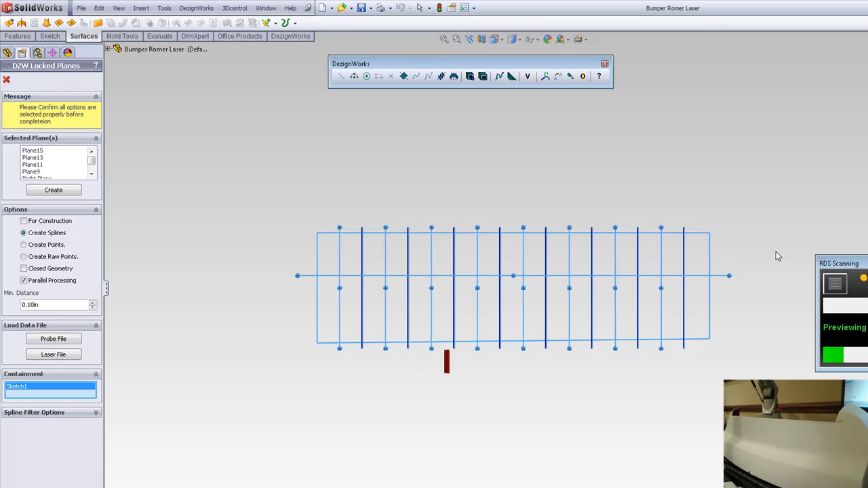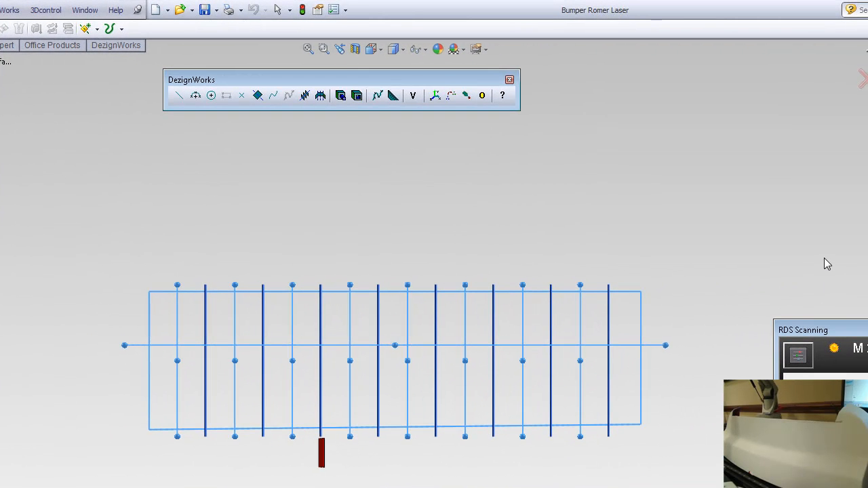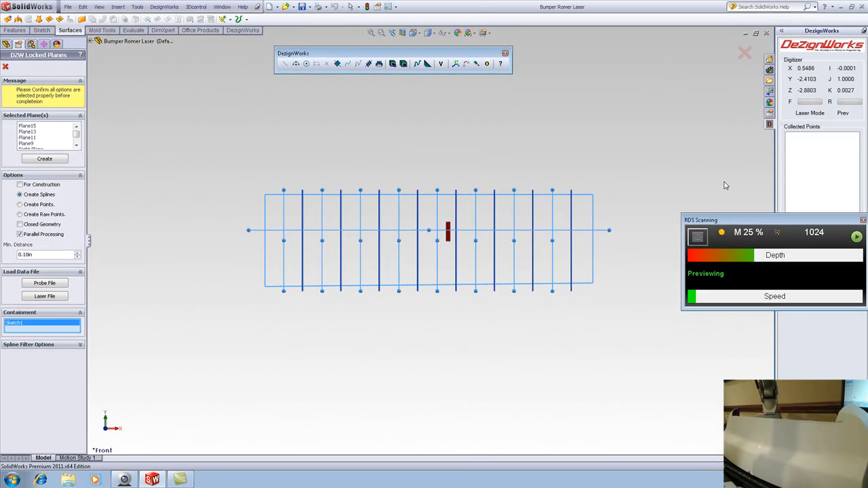On the right, you'll notice the RDS scanning. It gives me feedback on how the device is manipulating. I also can expand this, and it shows me how well I'm focused. On the screen, you're going to notice there is a beam going horizontal and a dot. All I simply have to do is line these up, pull the trigger, and start scanning. It's very similar to the way you would spray paint.